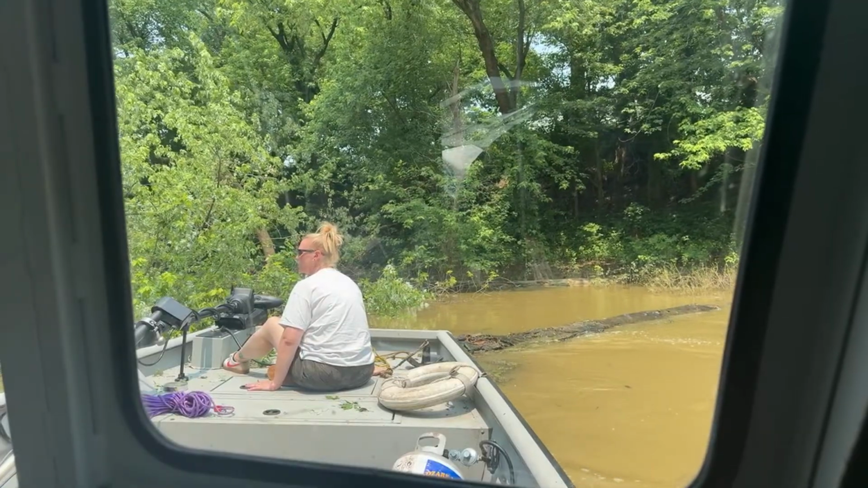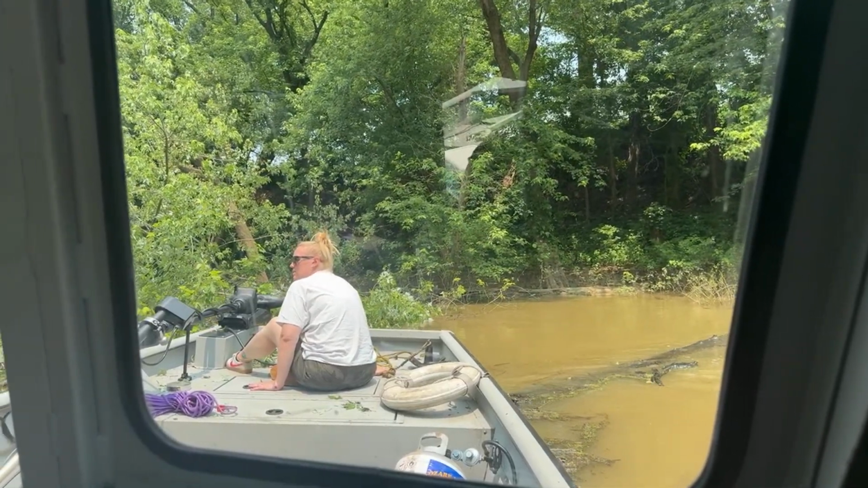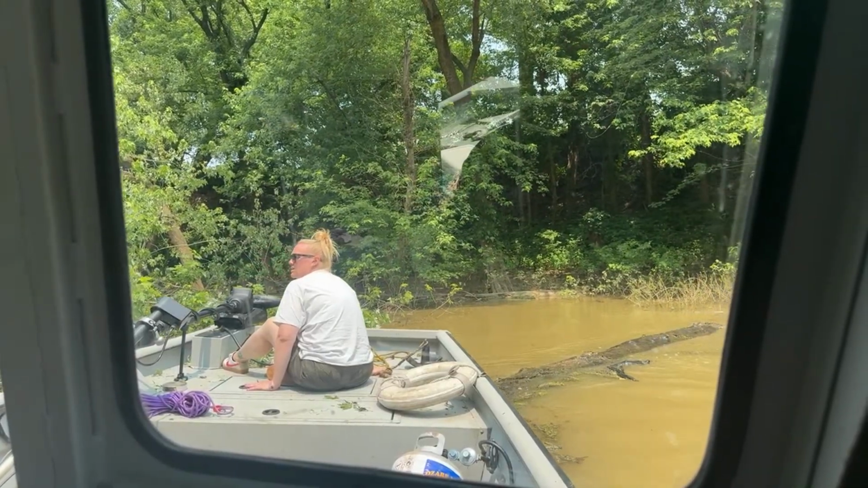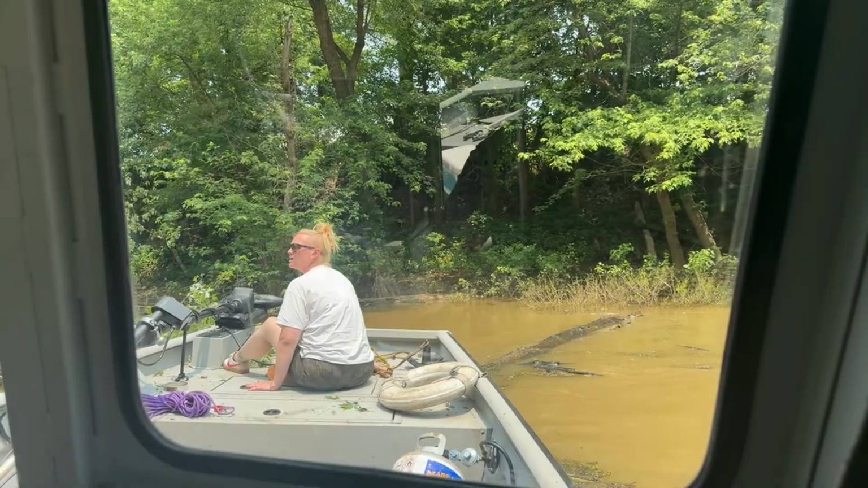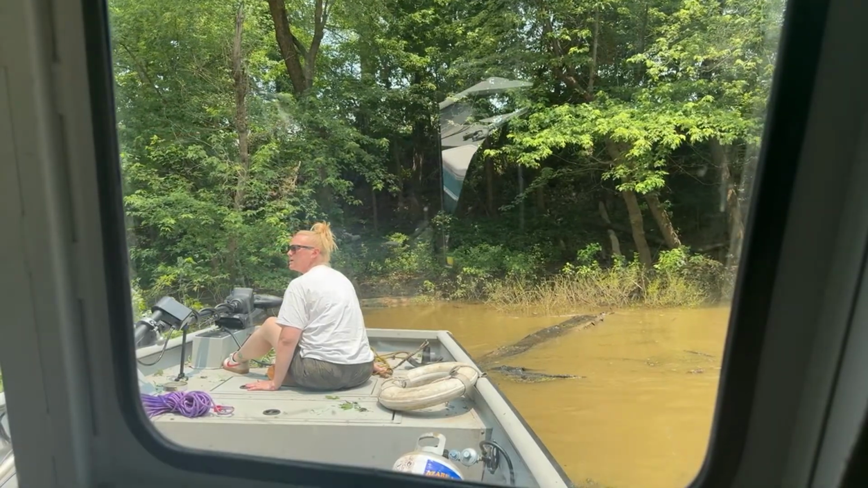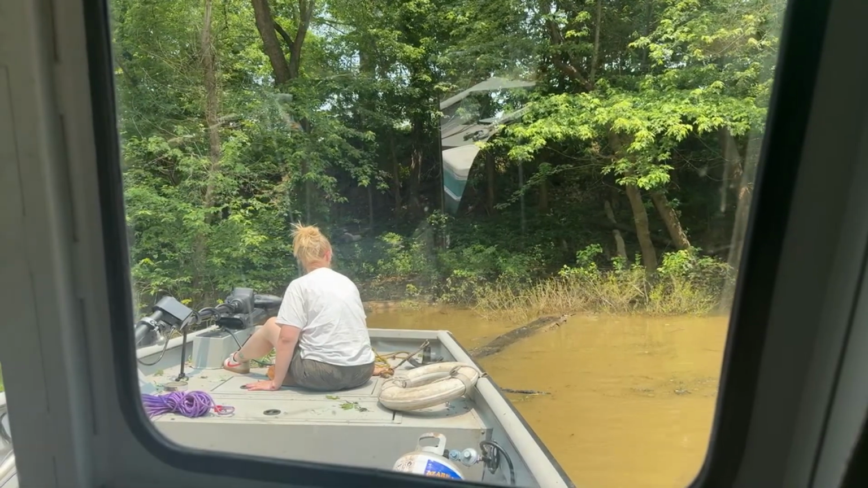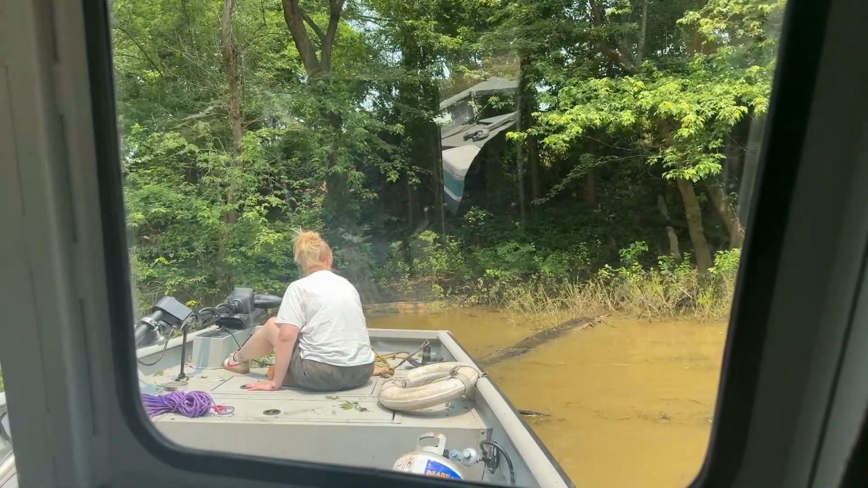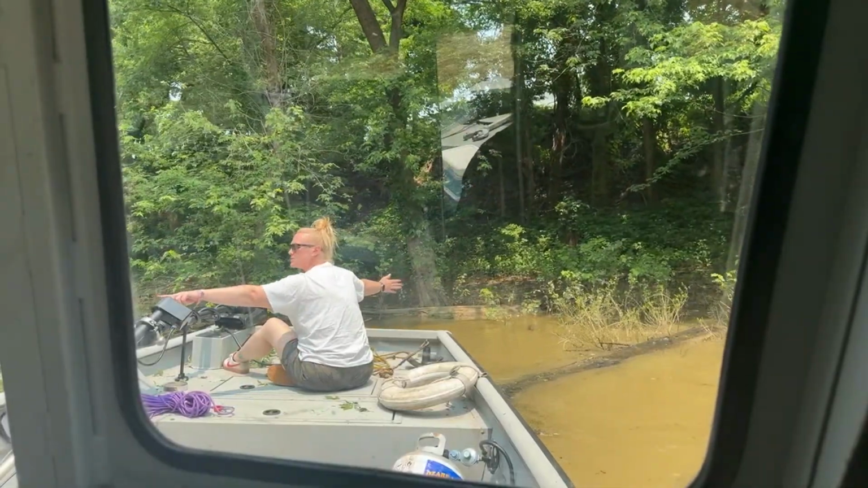You've got one log there under the boat. Here's your roof right here.